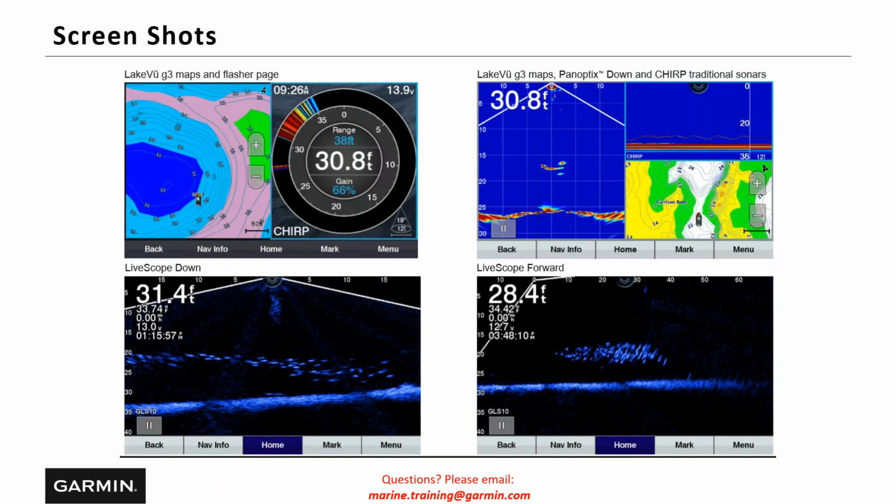Looking at a few more screenshots, these are with the ECHOMAP series. The first one here on the top left, we've got our chart with our relief shading turned on with the flasher screen. Then we've got our Panoptix, the Panoptix PS22, which we'll talk about in a minute. A couple of screenshots here, and then LiveScope on the bottom, our live down and our live forward.